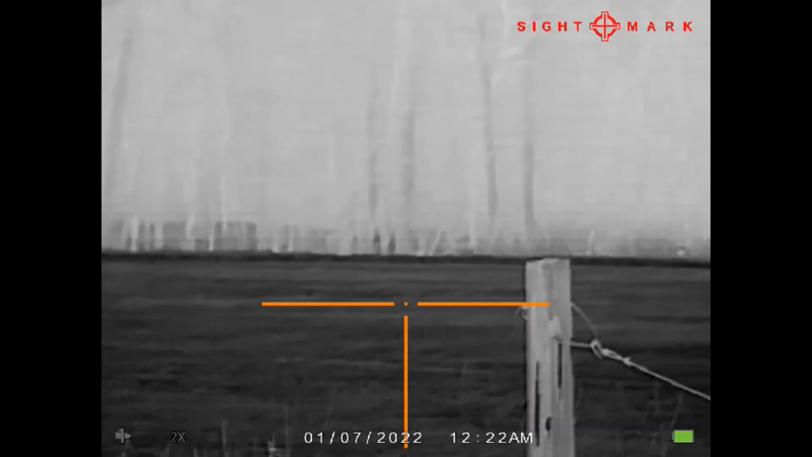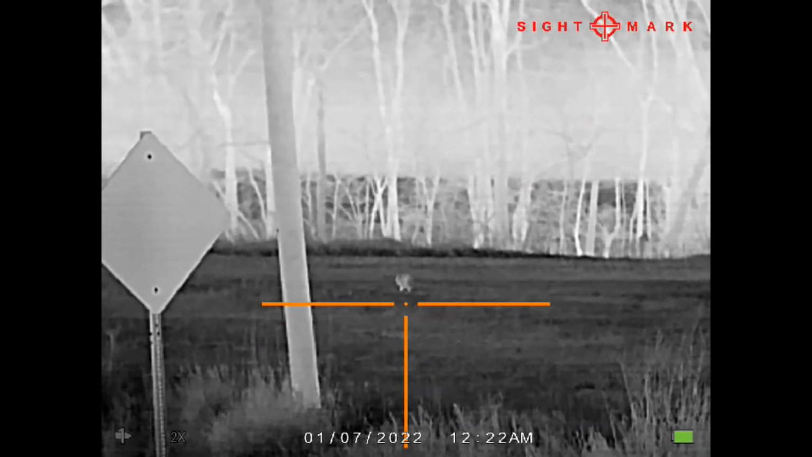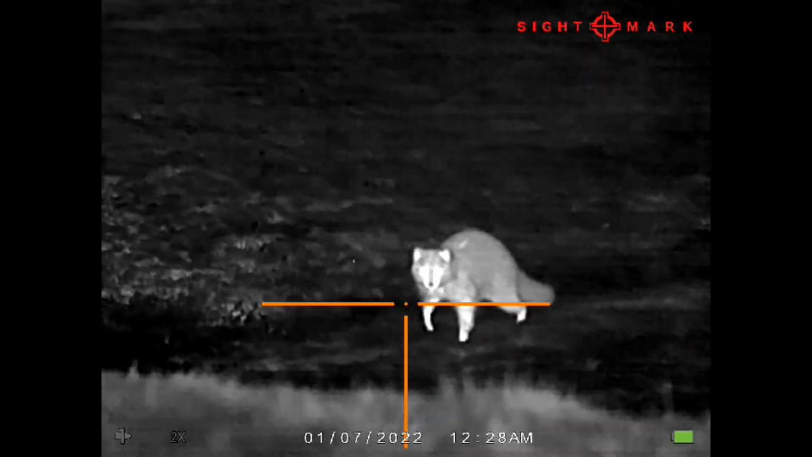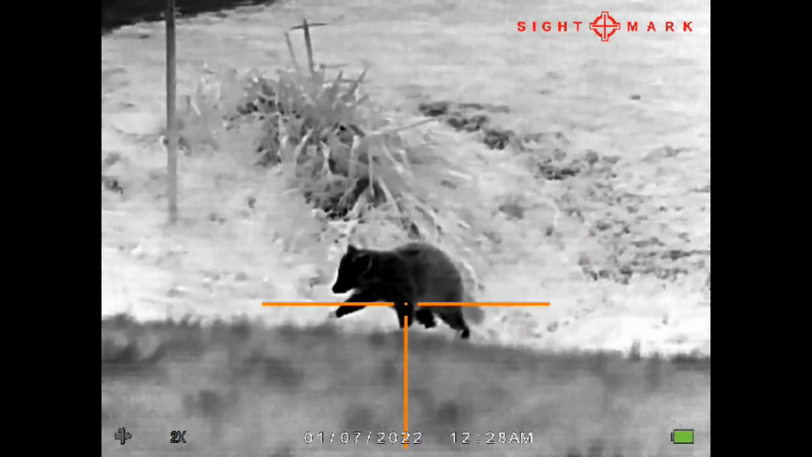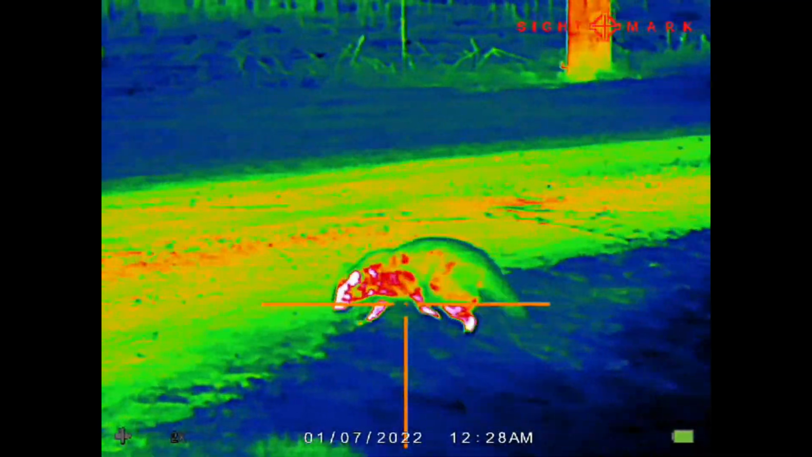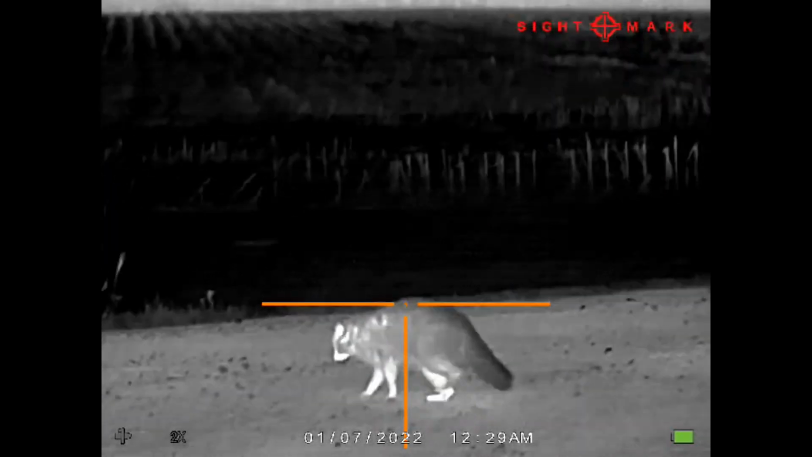But again, just kind of trying to show you some of the image quality throughout the device. The color palette's really useful inside this device, but if I'm being totally honest, generally I find myself running a white hot, black hot combination. Seems to give you the most detail in the sense that that's the widest gradient span in the colors. But some people are going to obviously prefer some of those unique color palettes that are going to help you pick up things off the background, or potentially, like in the case of this green palette, maybe be a little less eye fatiguing. But great little device. We're going to finish this footage up.